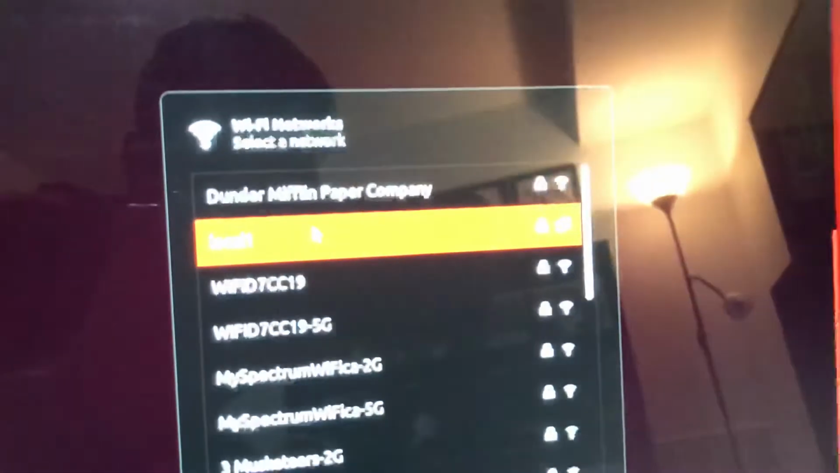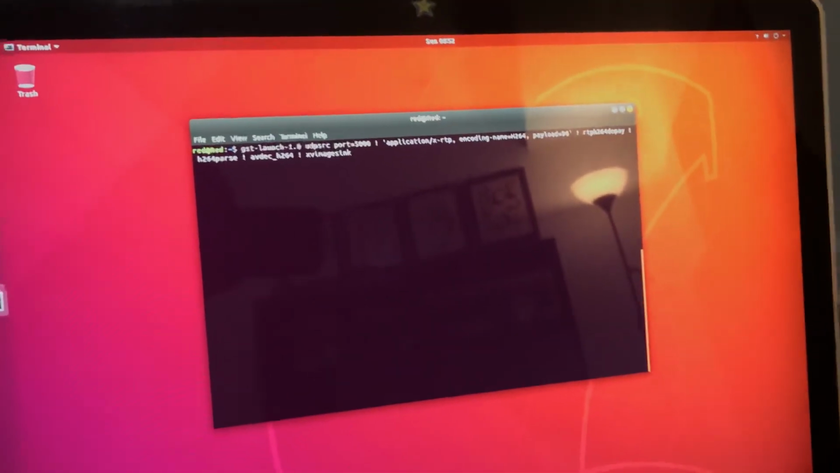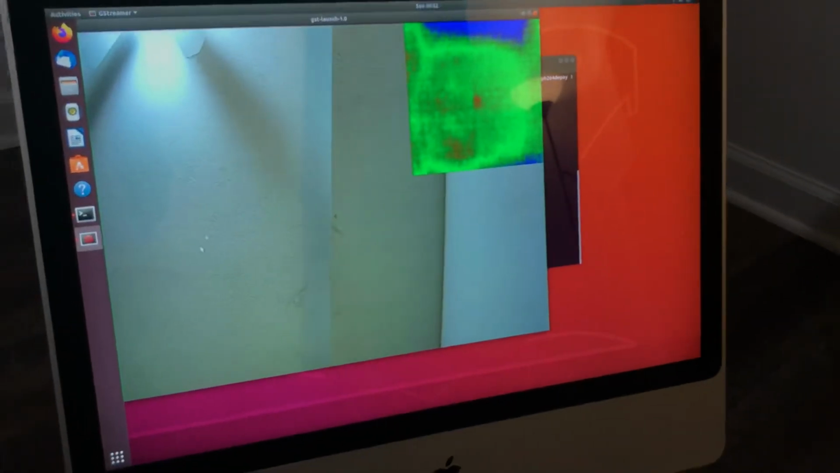Connect to local 1. It needs the key, which I'm going to type in. I am connected, and I'm going to redo what we did before. Press enter, and now we have a live stream.